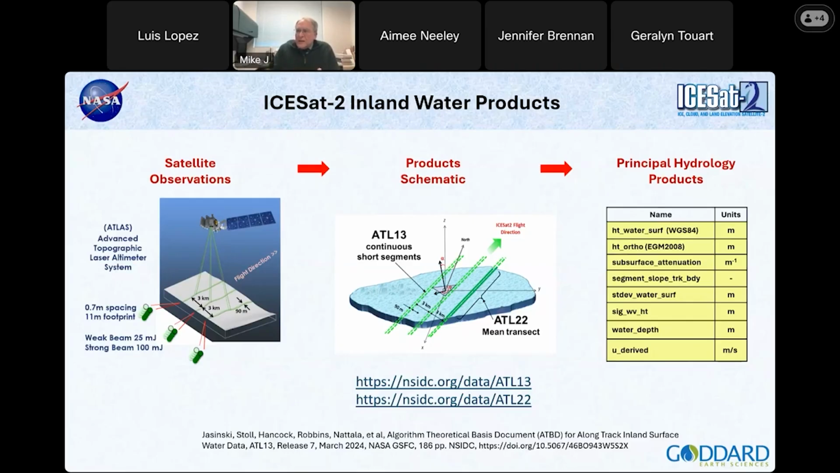It's a second product built on ATL13 in which we estimate the mean products for that crossing. So if you want a reservoir elevation and you're an engineer trying to figure out what's the storage in your reservoir, you don't have to add up all the way across the lake and deal with cloud cover and all this. We compute directly a mean transect elevation along with the other properties, and that's ATL22. So that's the mean. They're built on the ATL13 short segments.